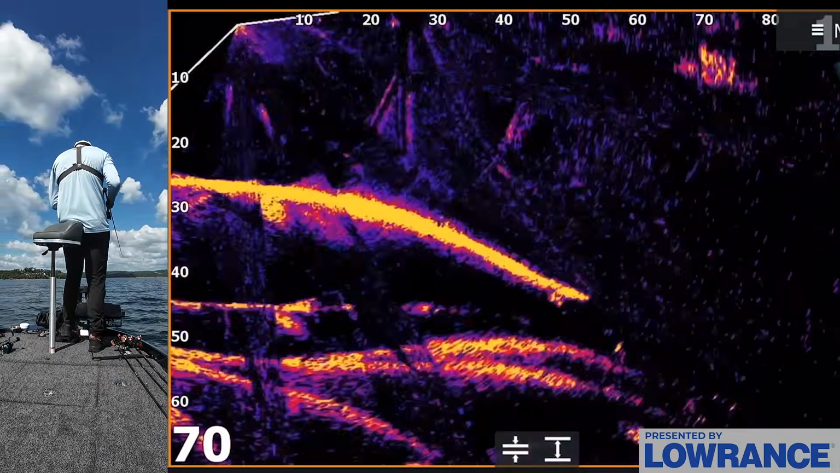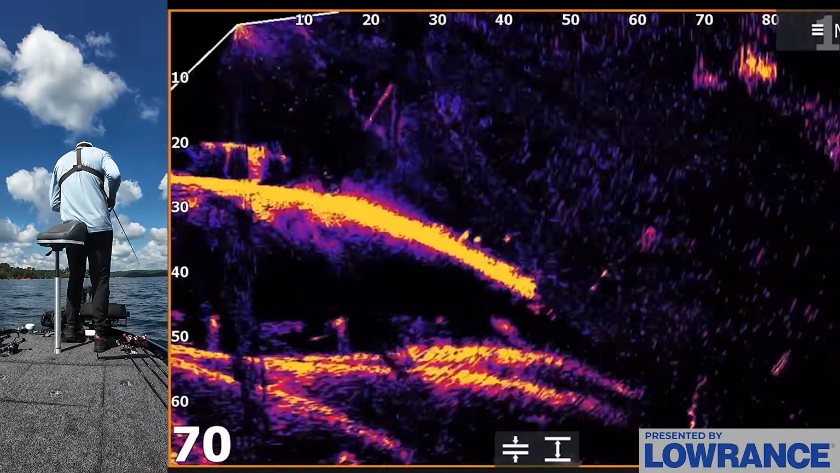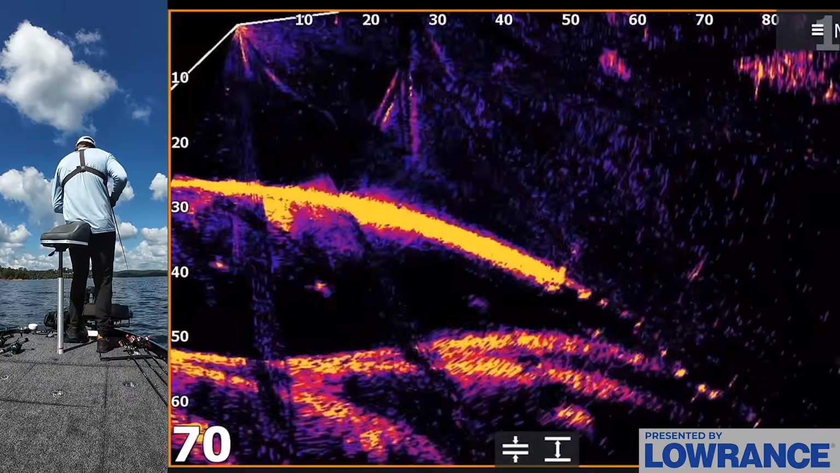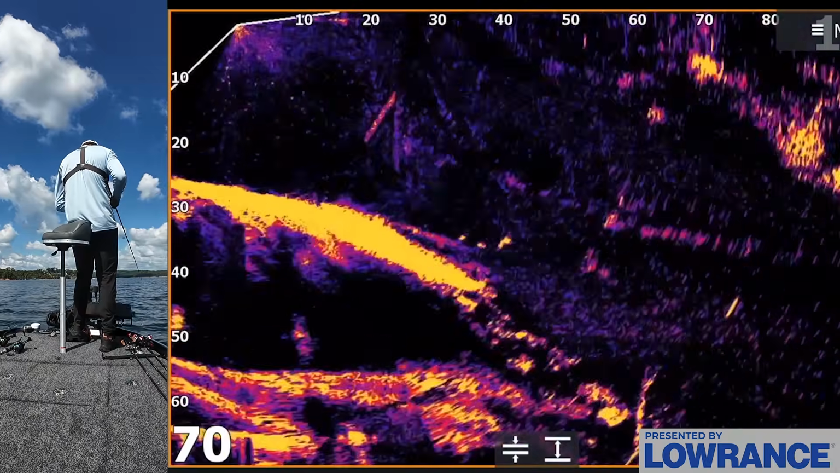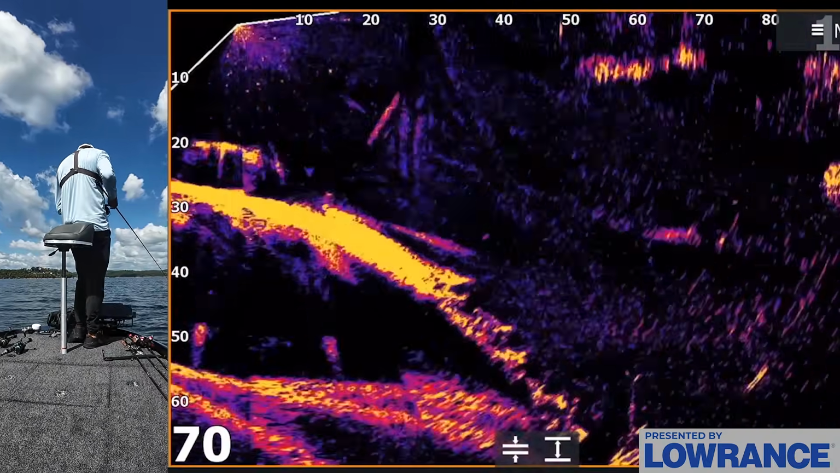See if there's another little wad of them I can pick on. Further up this drop a little bit, maybe. Marked a bunch of fish in this area. There's a few more right there, nothing crazy though.